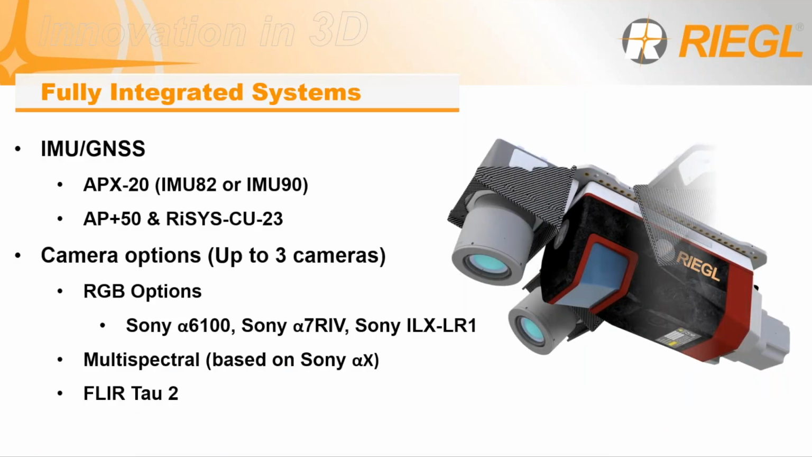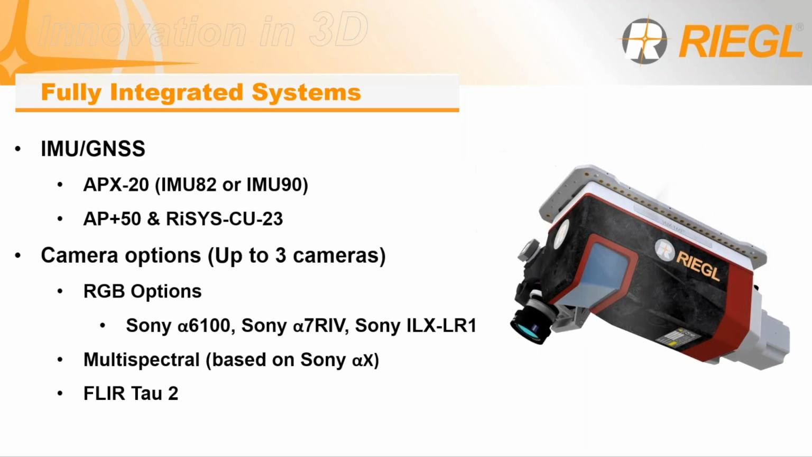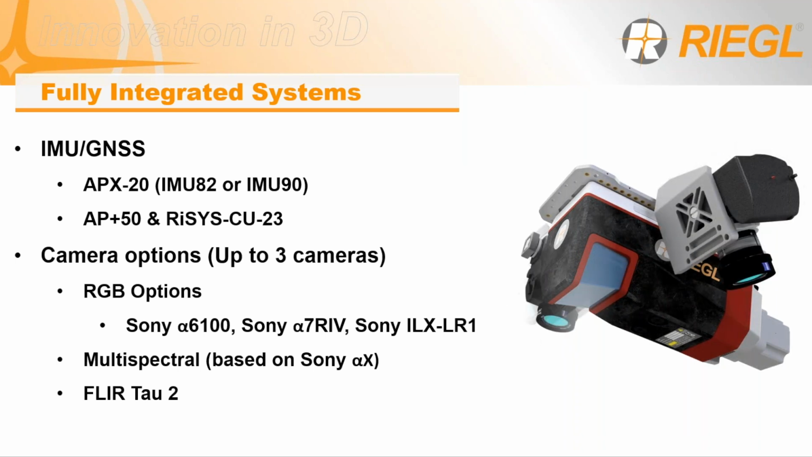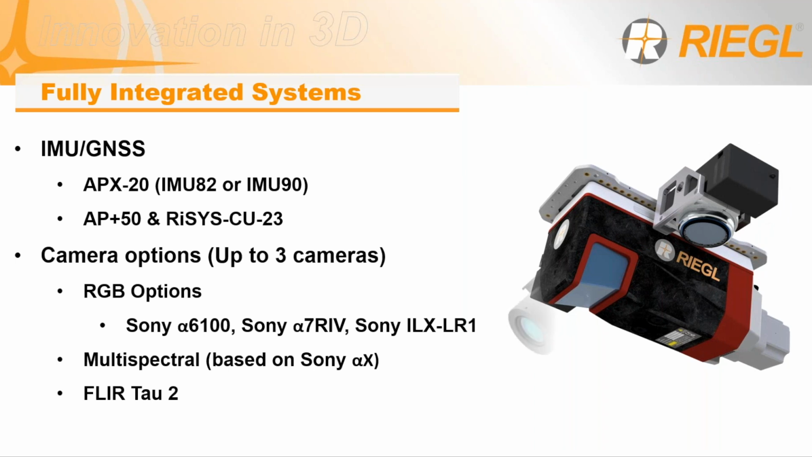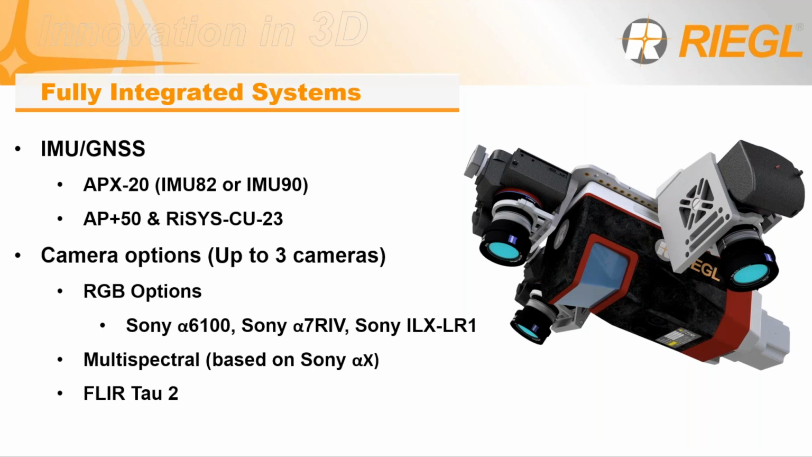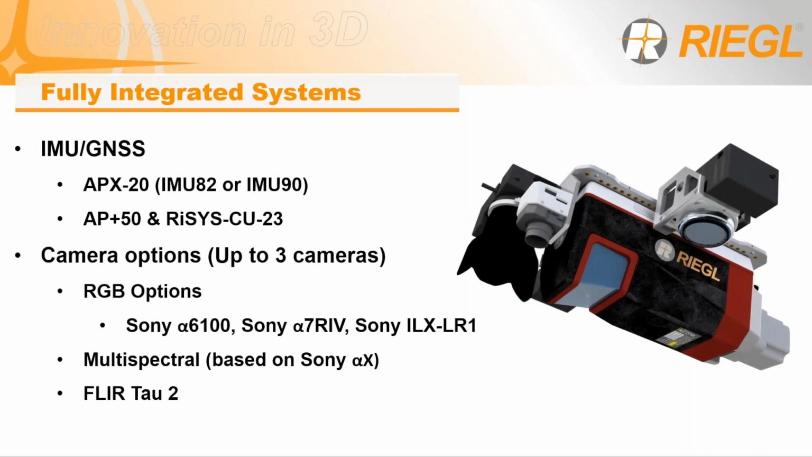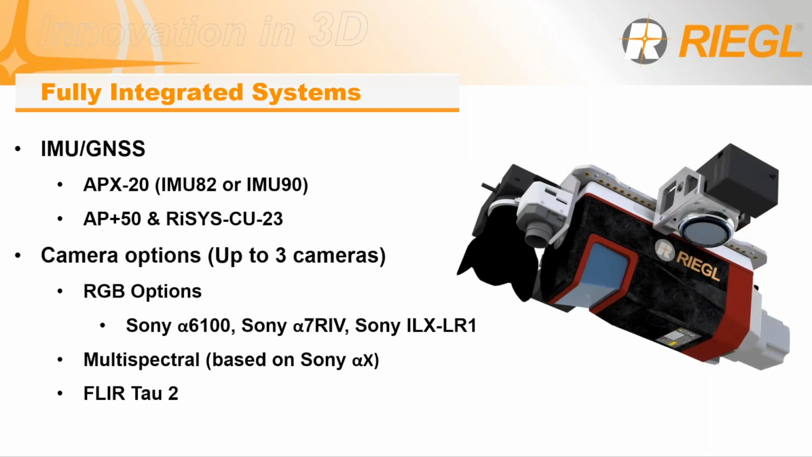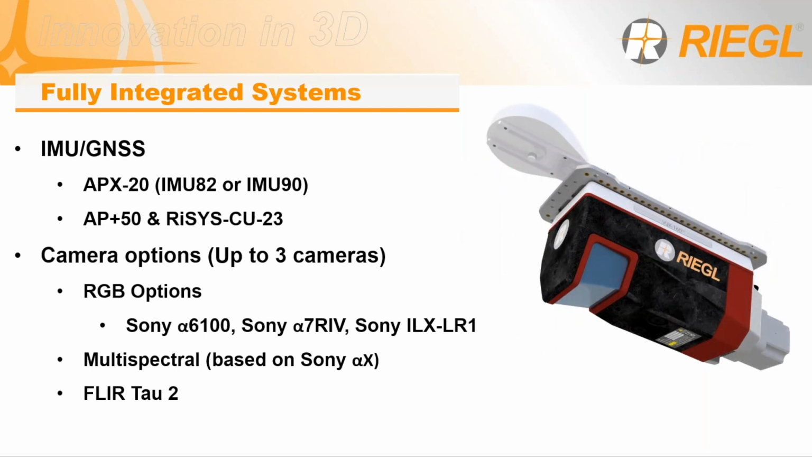With the VUX-120, we're not only a sensor manufacturer, they are fully integrated systems with IMU options of an APX20 or an AP plus 50 with a RISYS CU for any of your higher altitude projects like manned aircraft. For UAV operations, we typically see the APX20 IMU 90, as it is lighter weight than the IMU 82 with a lower cost, allowing you to fly longer in the air with any drone that you might be using.